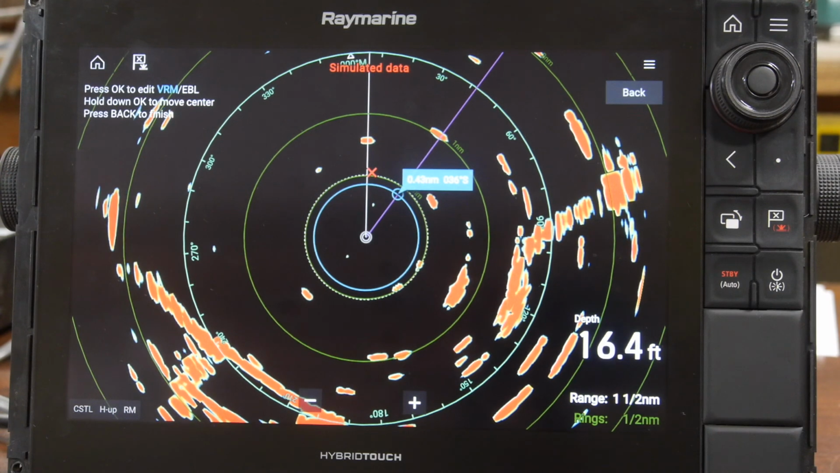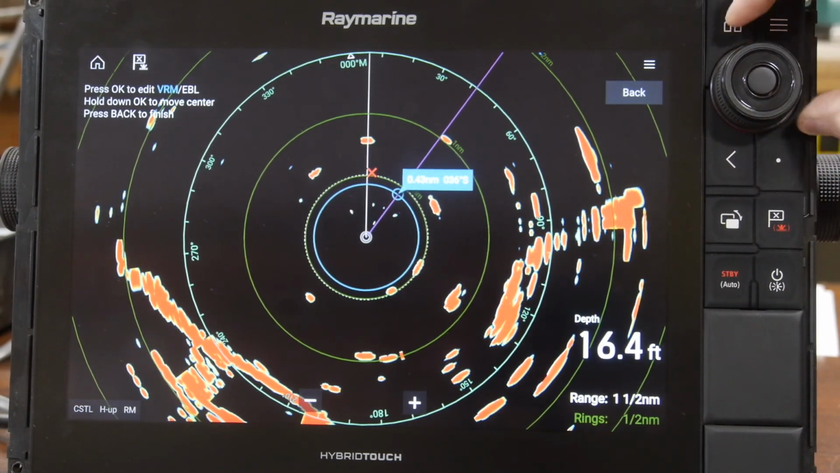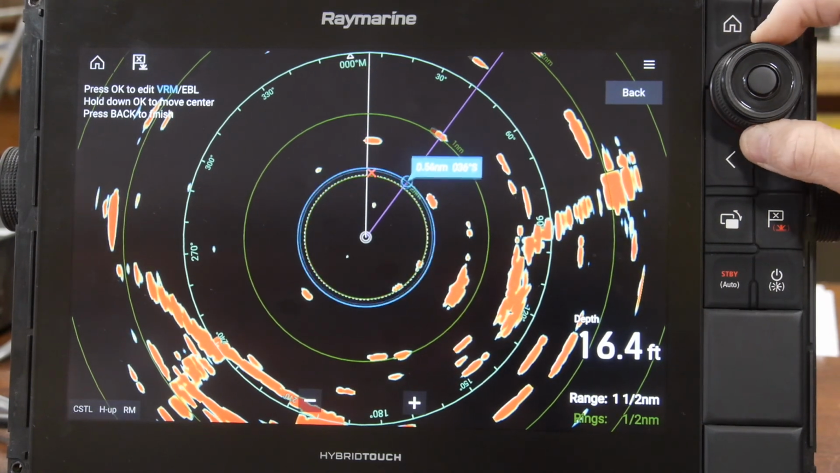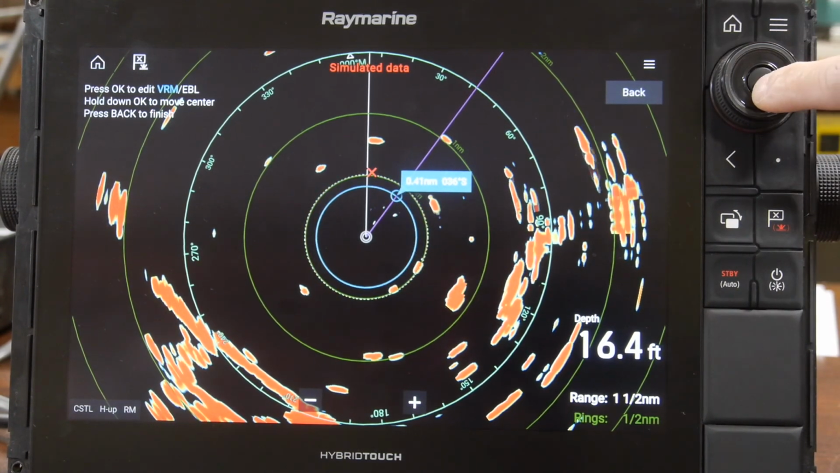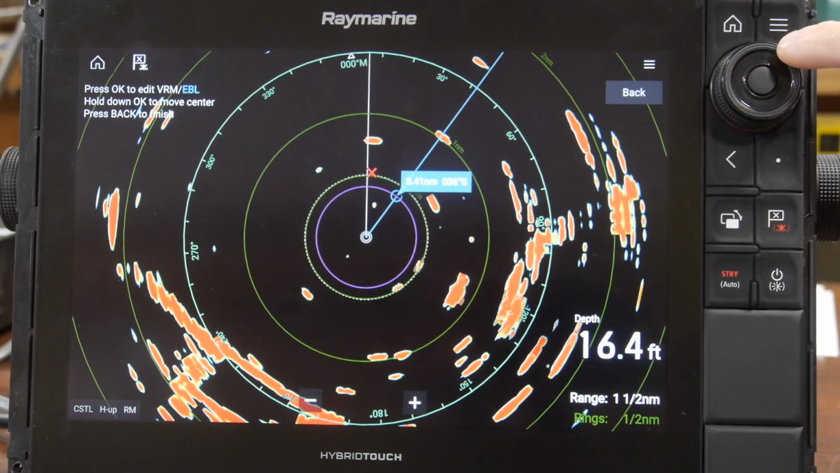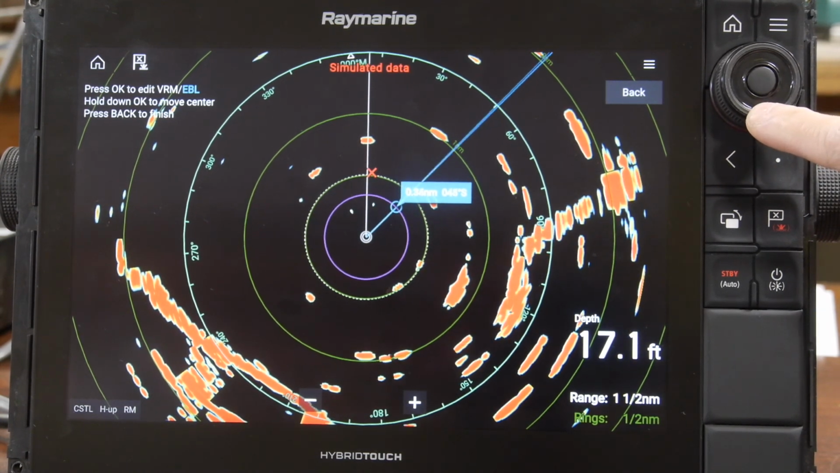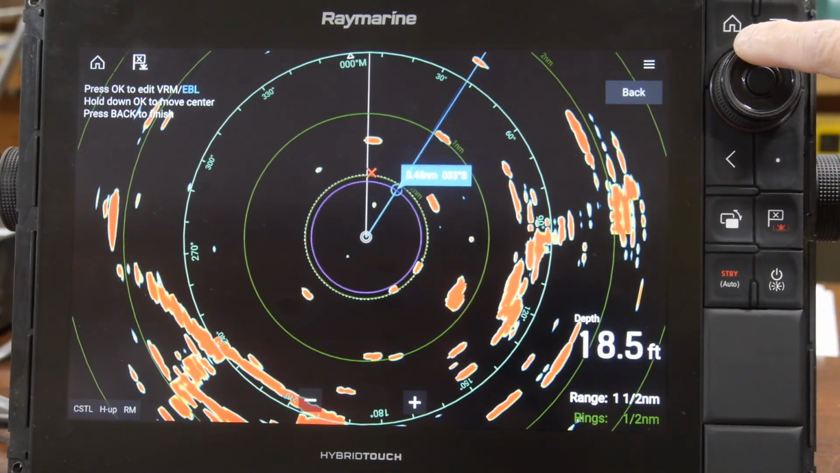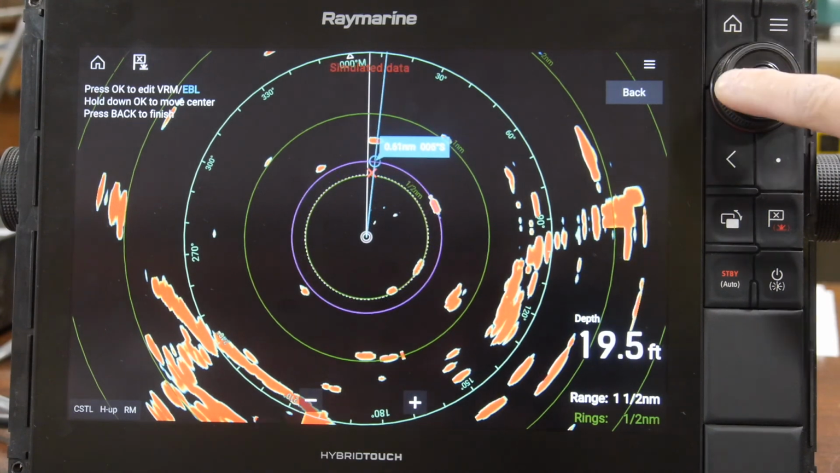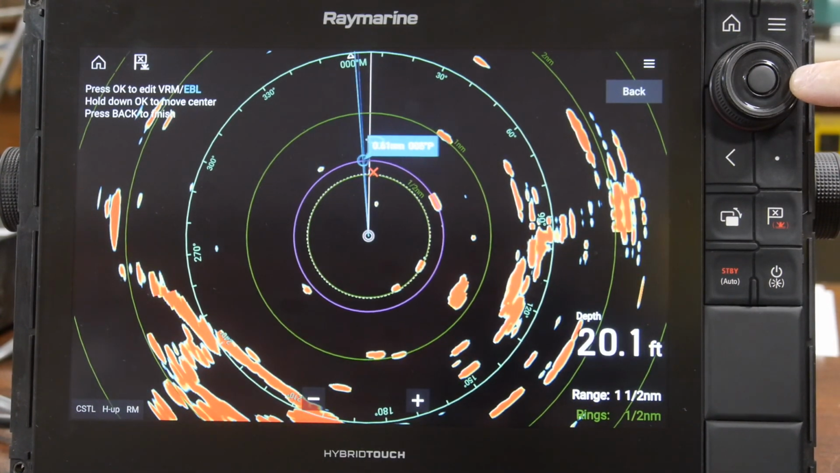Another thing to be conscious of is this Uni controller has multiple functions on it. Not only does it have the dial on it this way and the center button to toggle, but it also has an 8-position knob just on the face. And you'll see if I press it down, it's adjusting the variable range marker and the electronic bearing line accordingly depending what I press.